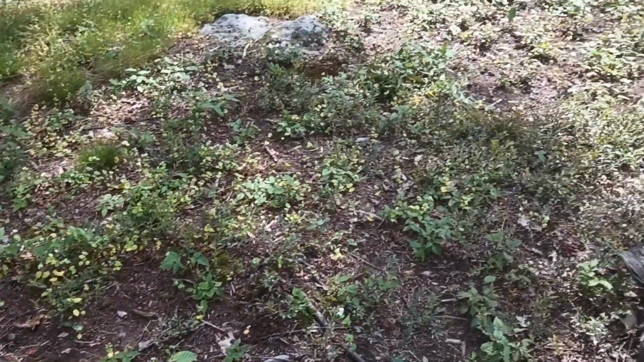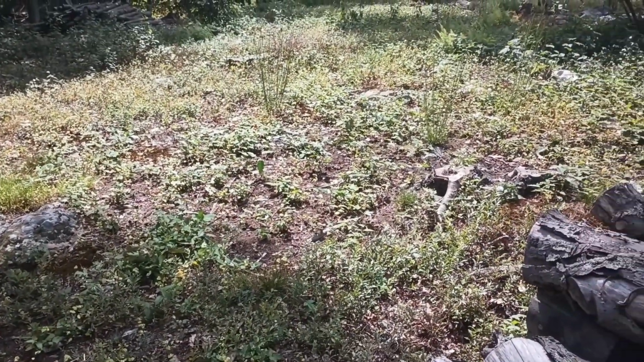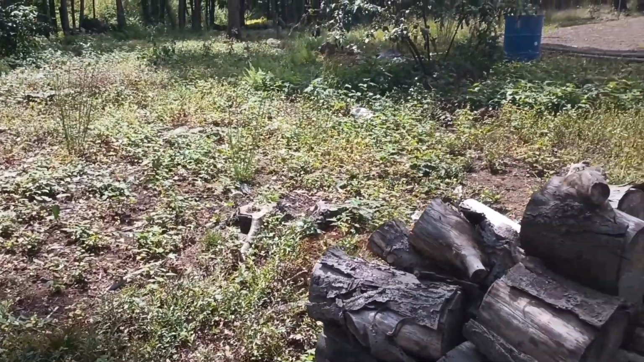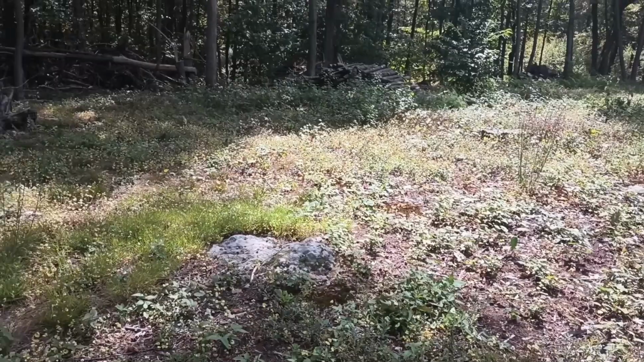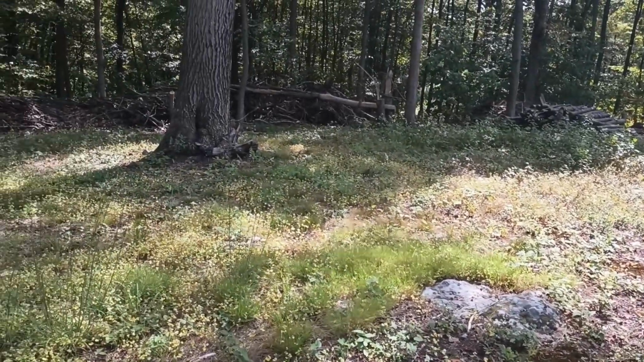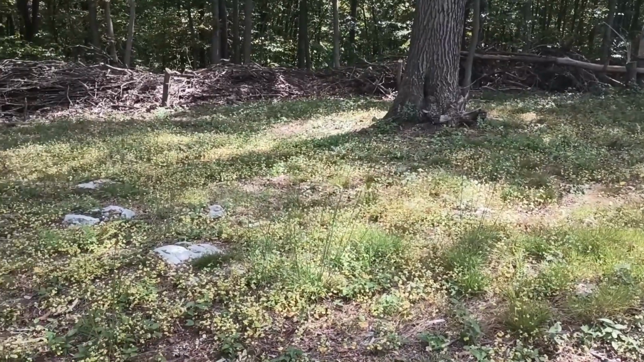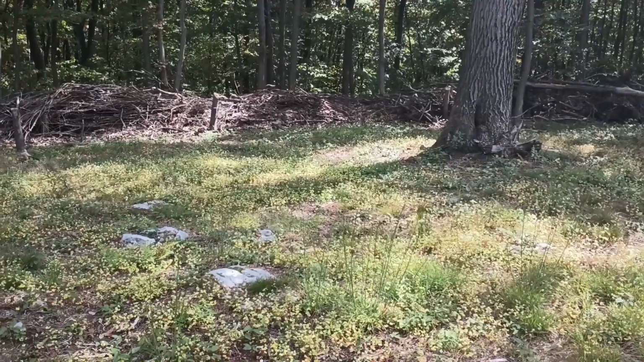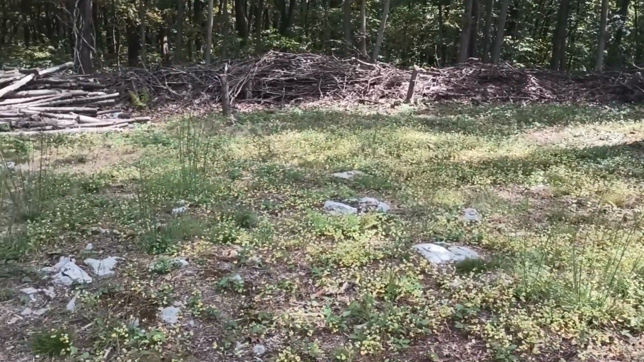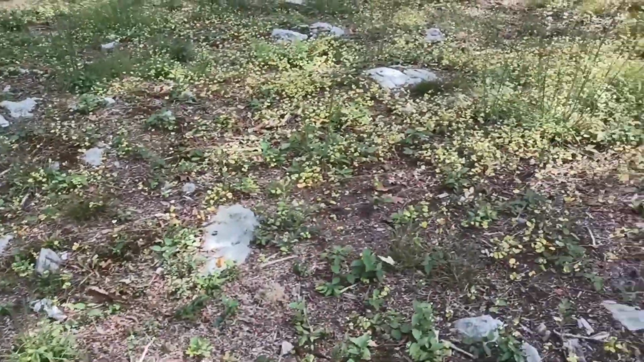Here's where we threw out the buckwheat. It did end up germinating, but we didn't get much rain after it germinated, and it didn't grow very much. I thought I'd just stop and make a little video here of this area down here around the oak tree. It's along the driveway, what did come up and how it did come up.